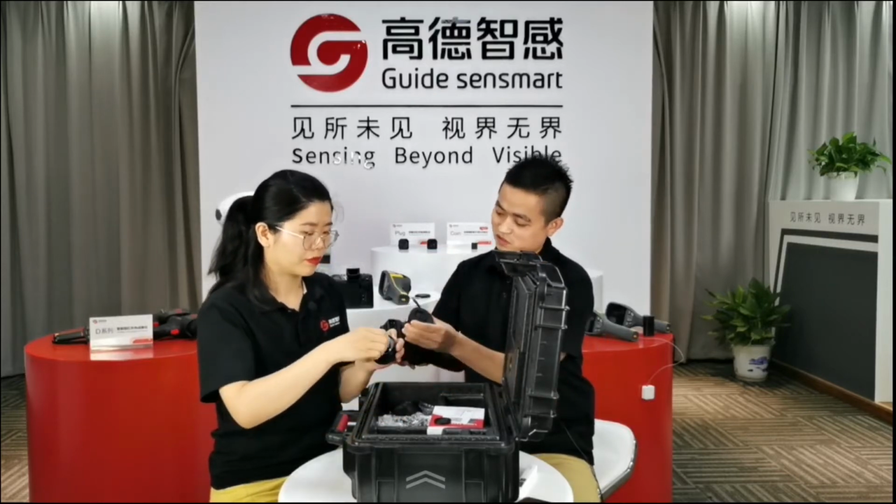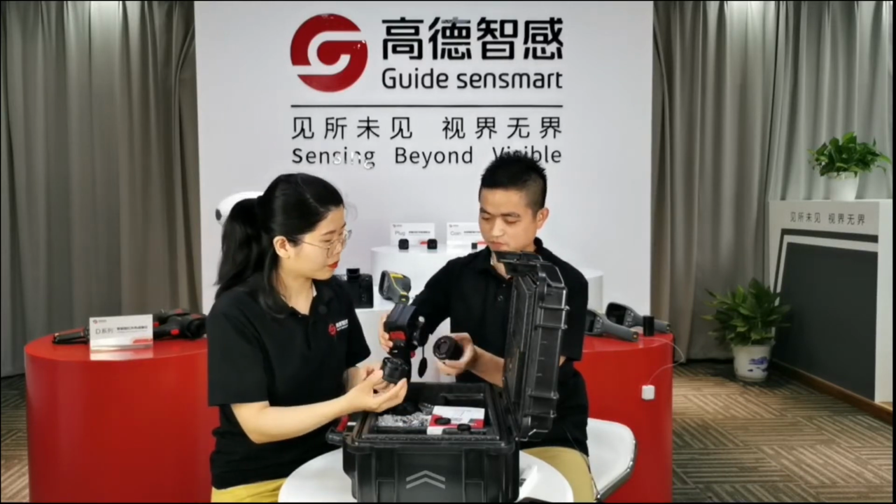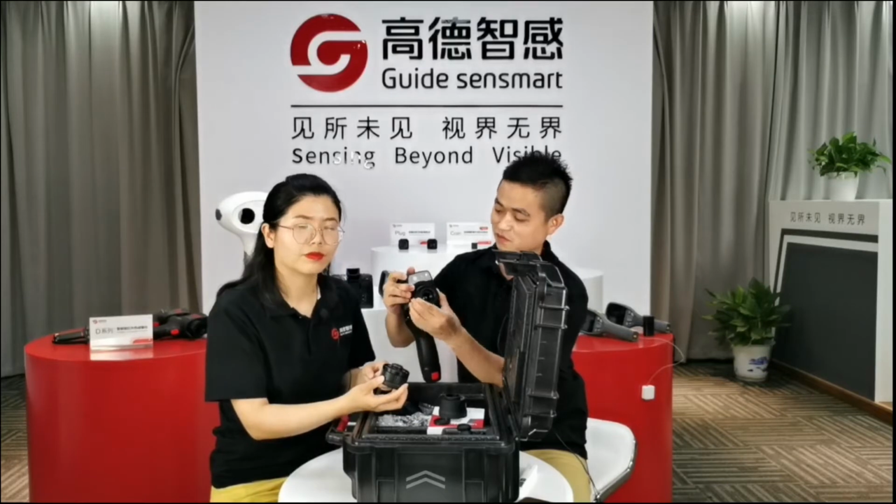Okay, so let's disassemble the high temp filter first. When you assemble and disassemble the lens, press the button here.